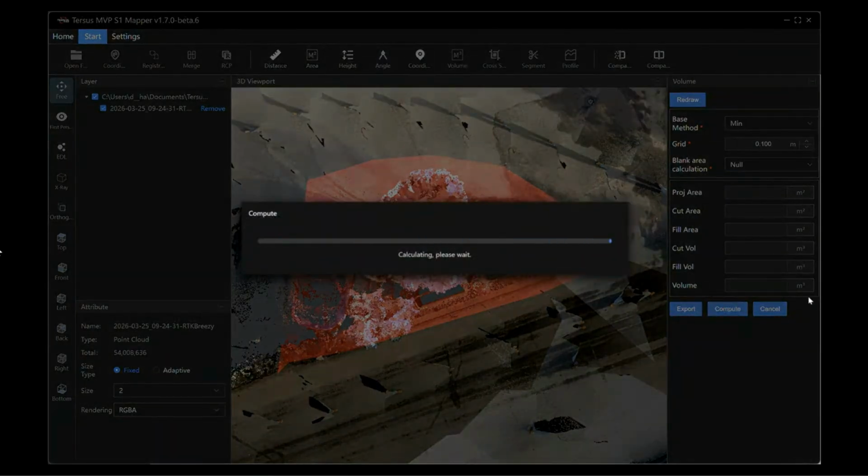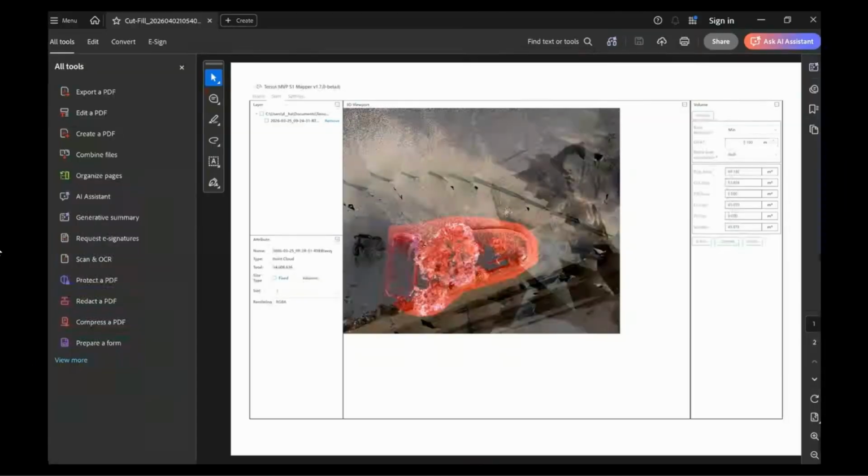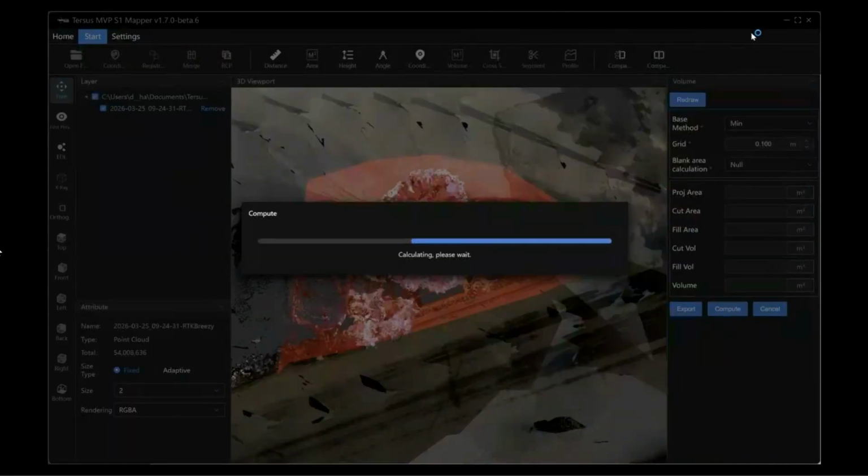This will run through this process here, compute the cut fill, and then it'll also generate it in a little report, and that report is going to give you the cut fill and also an image of where you captured that. And from there, it's just saved in a PDF format. And that is our volume tool integrated into here.